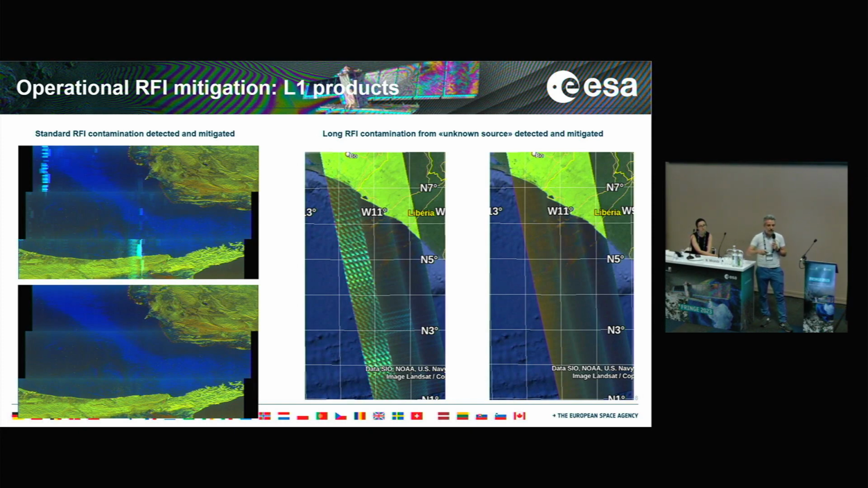Basically, you can see on the left and in the second image the original data affected by RFI. The one on the left is a ground-based RFI. The one on the right is a space-based RFI, which we know because it is very, very long. And then you can see the results of the mitigation in the quick look of the data, where basically no more very bright artifacts are observed.